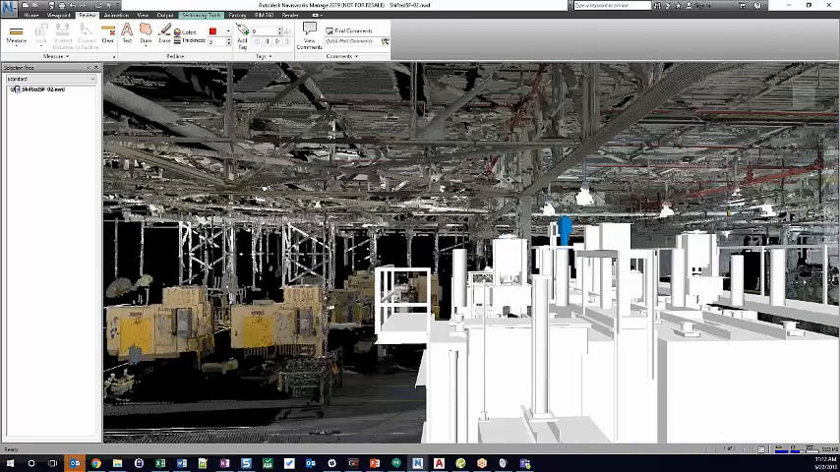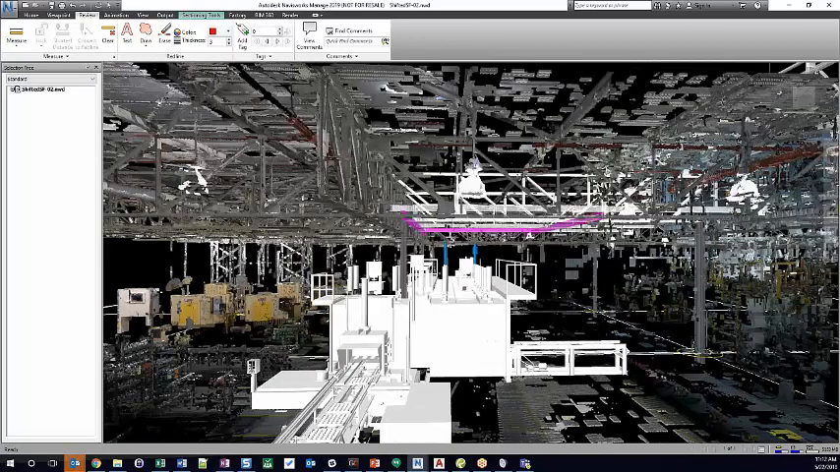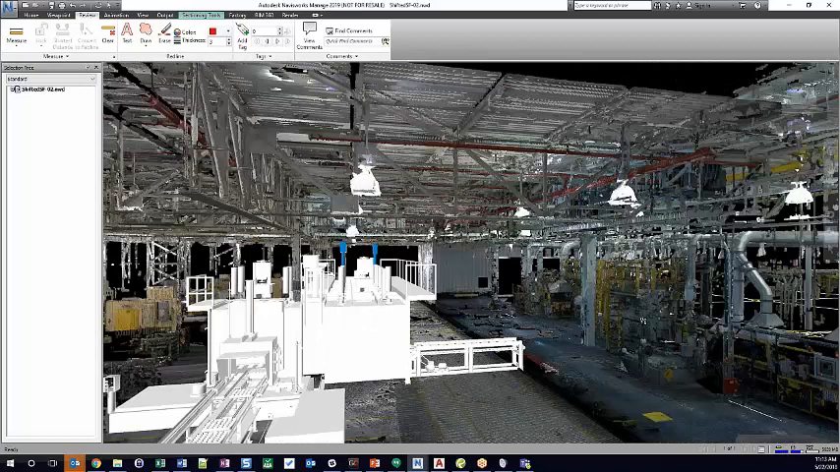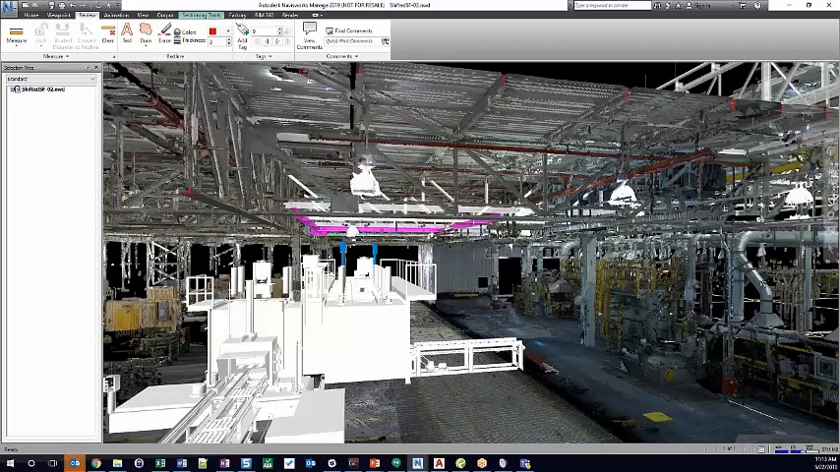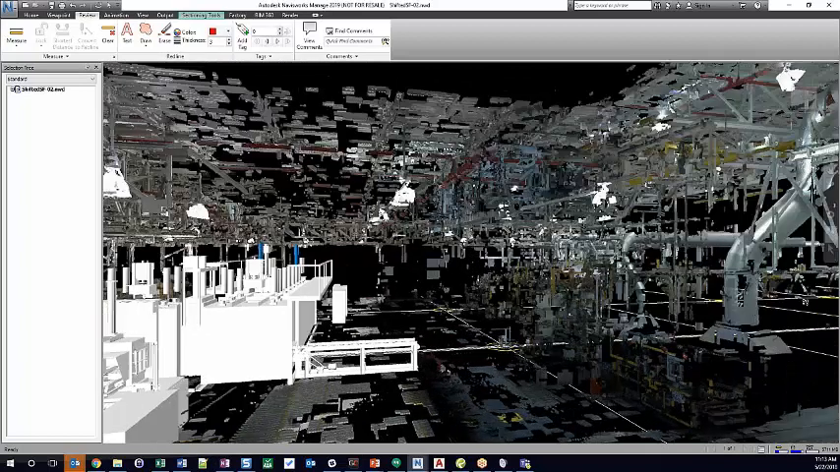But what we have here is a heat treat furnace, seen in white. There's actually 4 identical furnaces that have been installed over the years, 1 per bay in the building, going all the way down this column line.